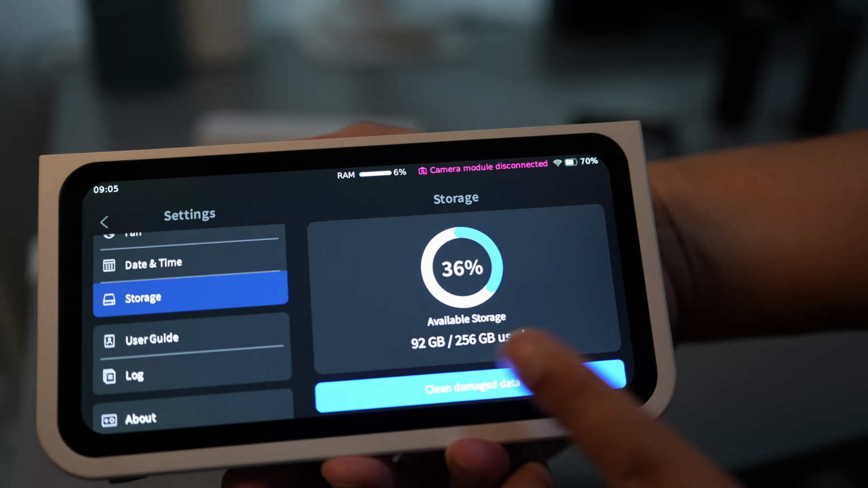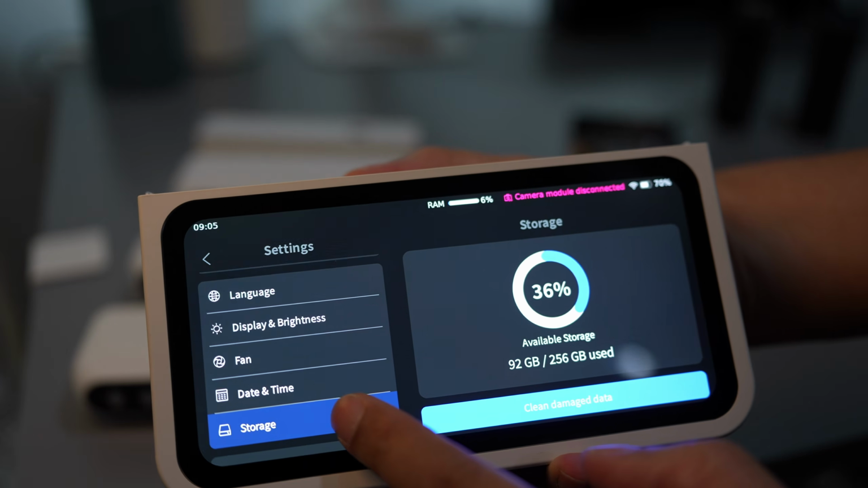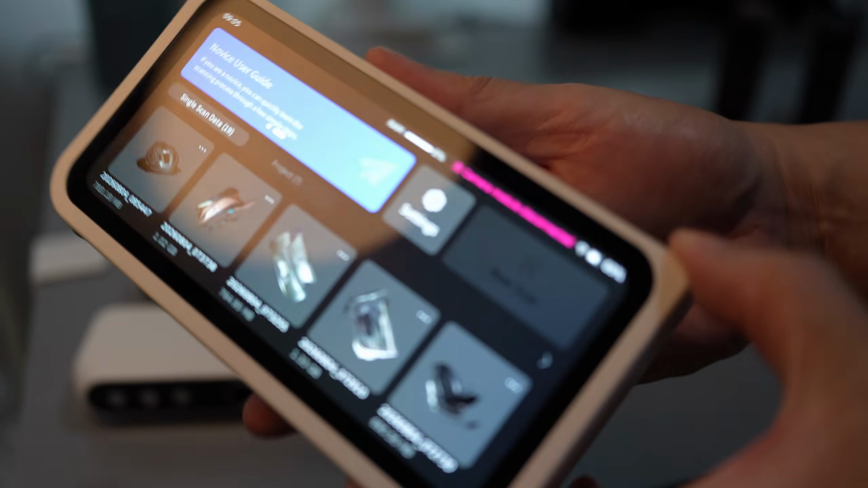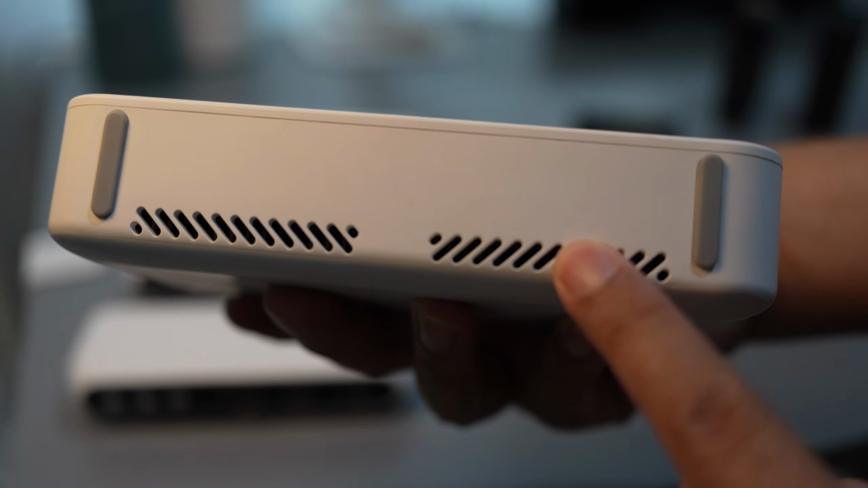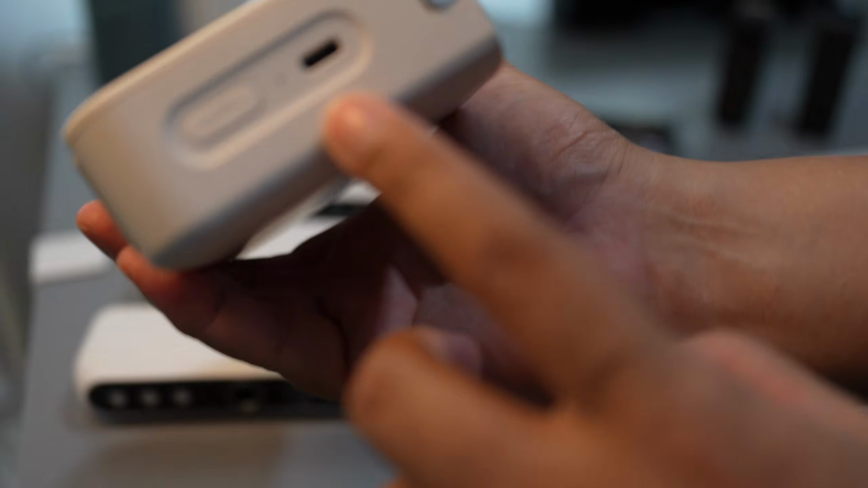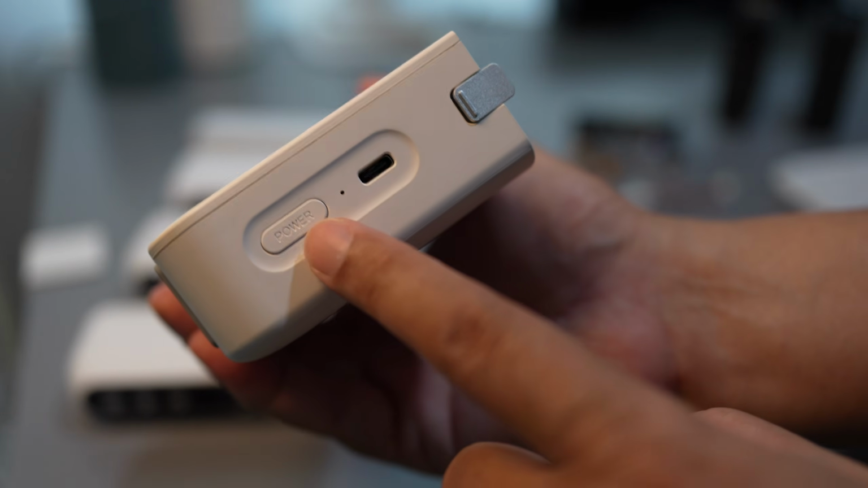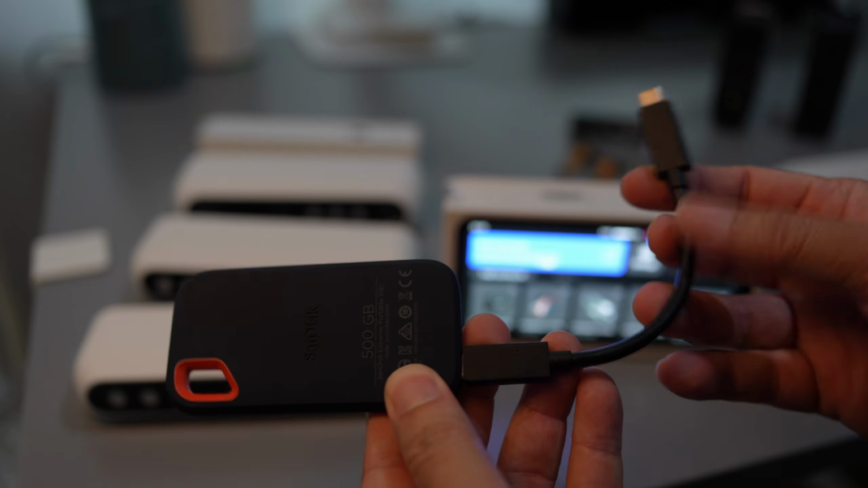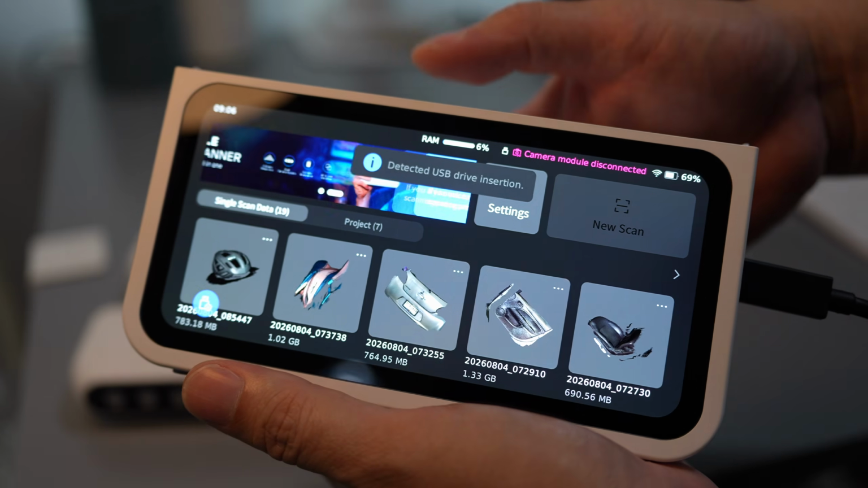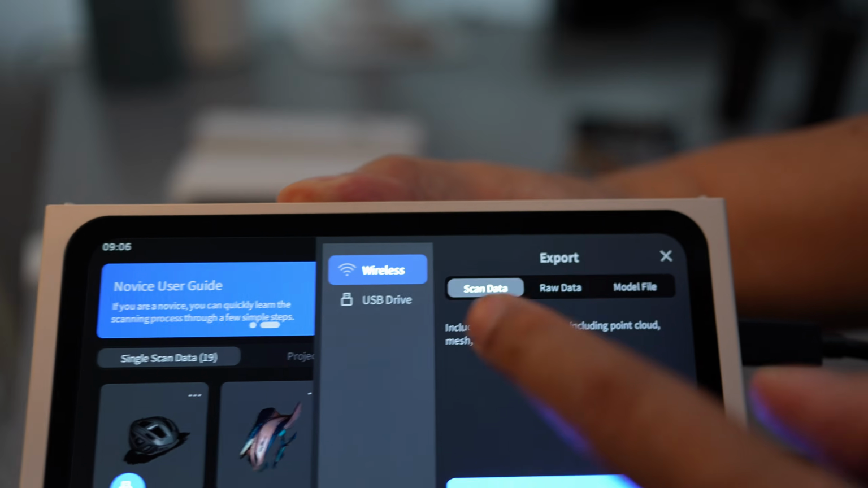It's got 256GB of internal storage and 16GB of RAM. The fan runs continuously with both the air inlet and outlet positioned at the bottom. On the right side, you'll find a USB-C port for charging and transferring files, along with the power button. And yes, it's fully compatible with NVMe drives. Once the drive is detected, a USB icon pops up and you can also transfer files to the PC app